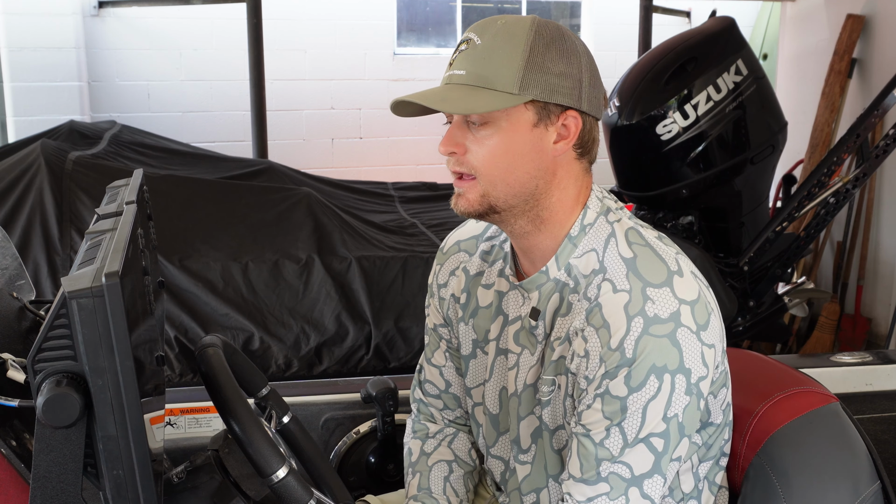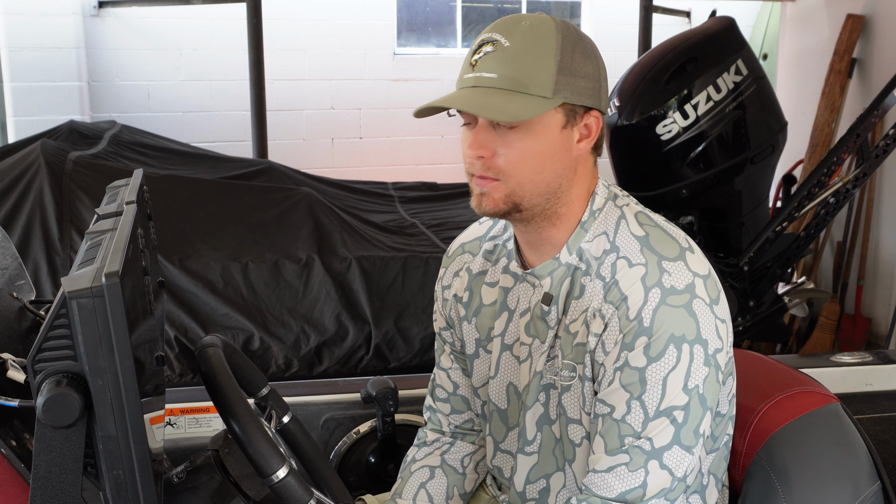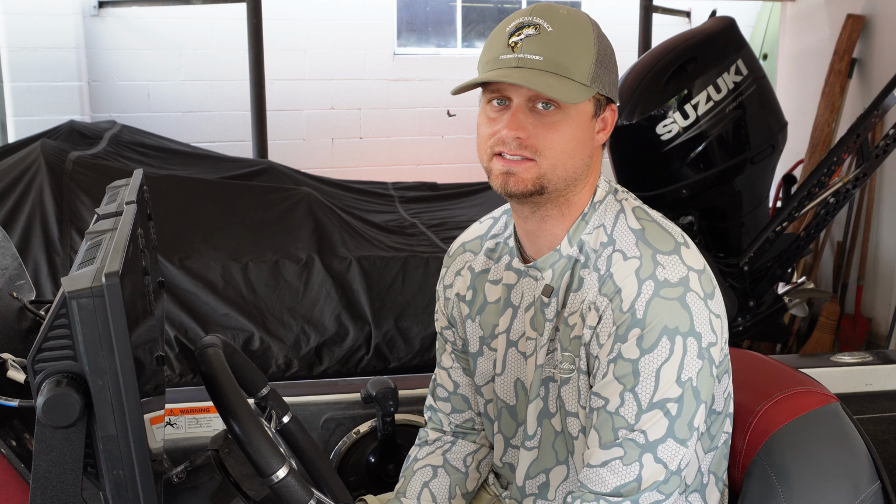Today we're going to go over Humminbird Xplore settings and what the best settings are for side imaging, down imaging, and 2D as well. These settings should give you the ability to get the best image out of your Xplore and see cover easier, see schools of bass easier.